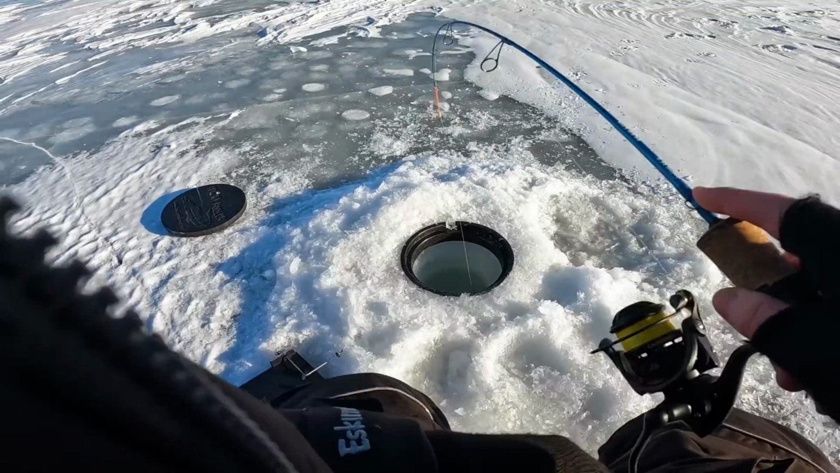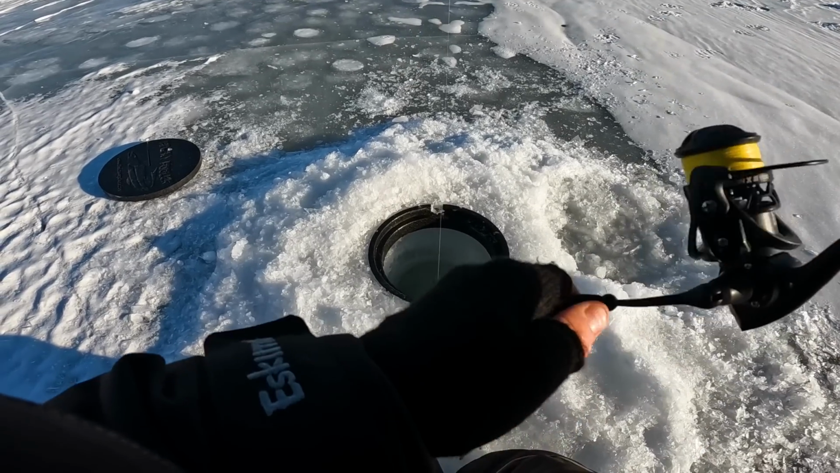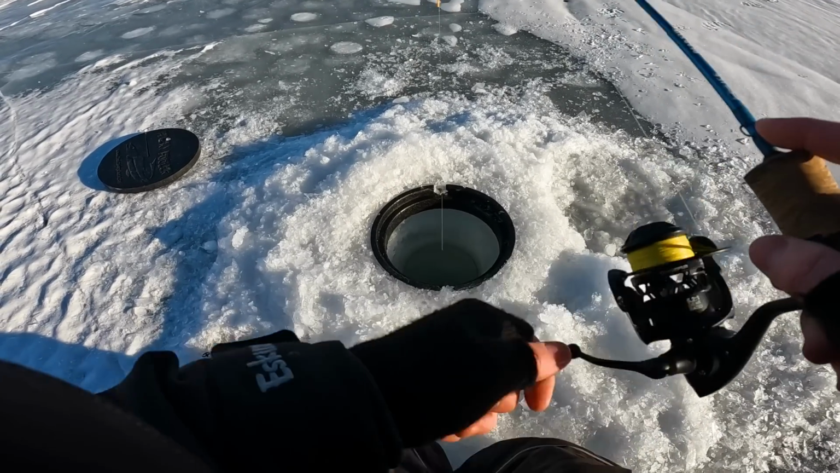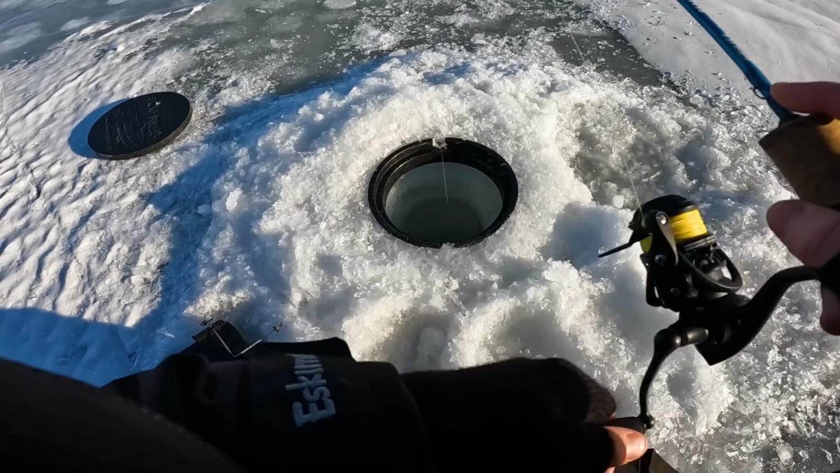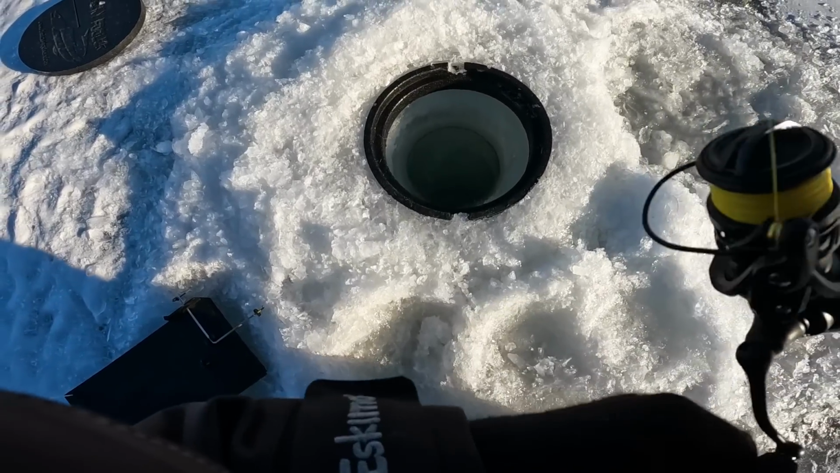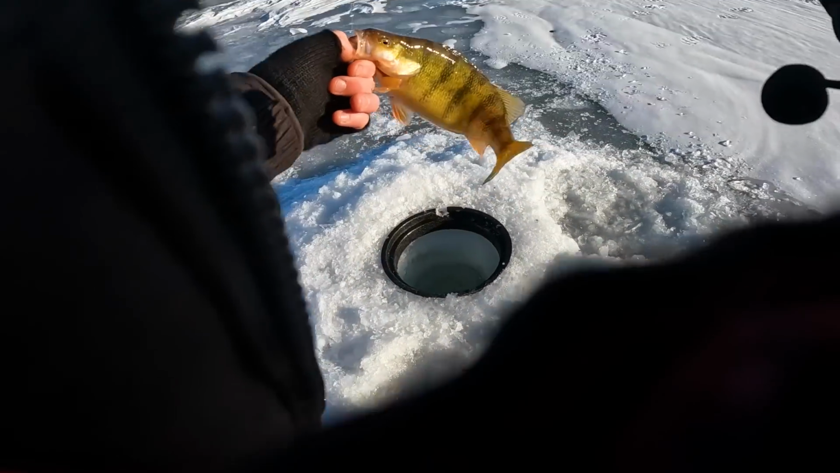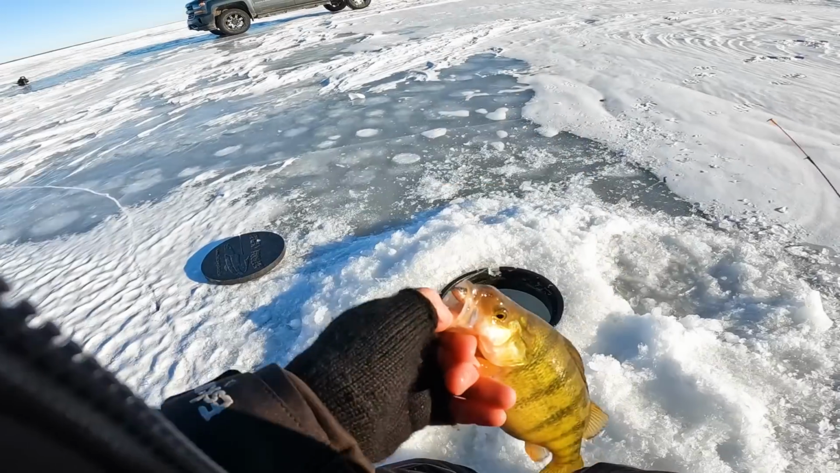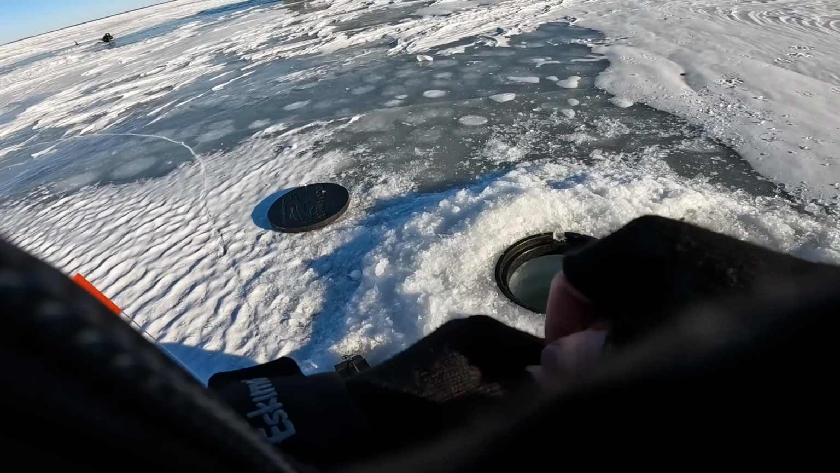Got him. Hooked up. Does not feel huge. What do we got? Perch. It's a nice one. There we go. That's what we're talking about. Finally, the target species. Hook down the throat, just the way we like it.